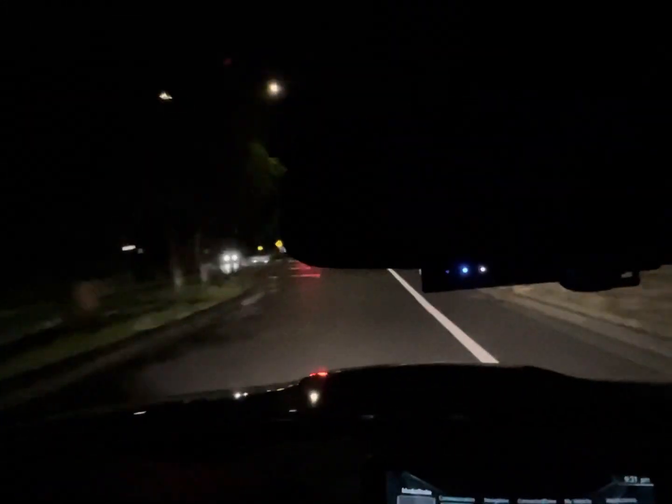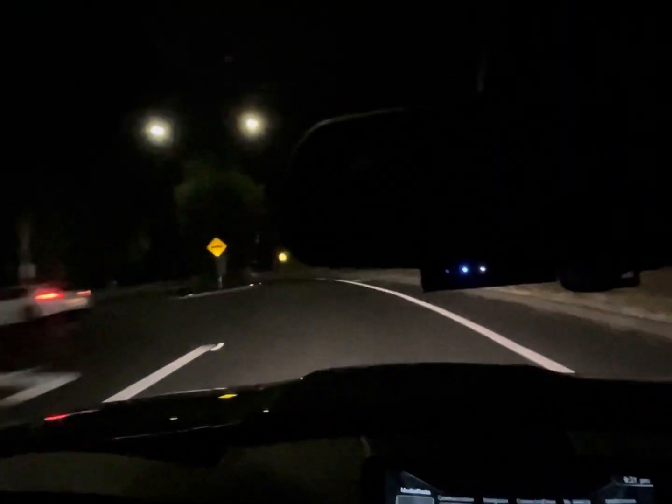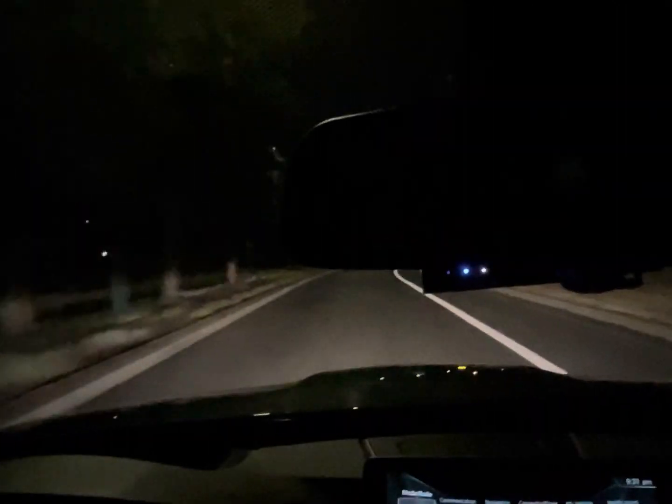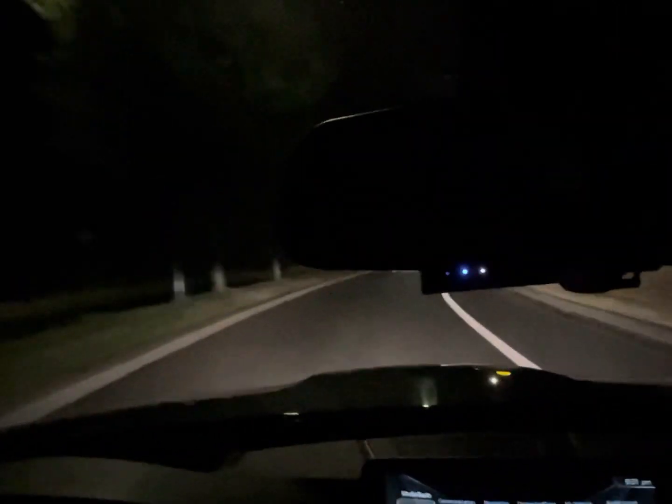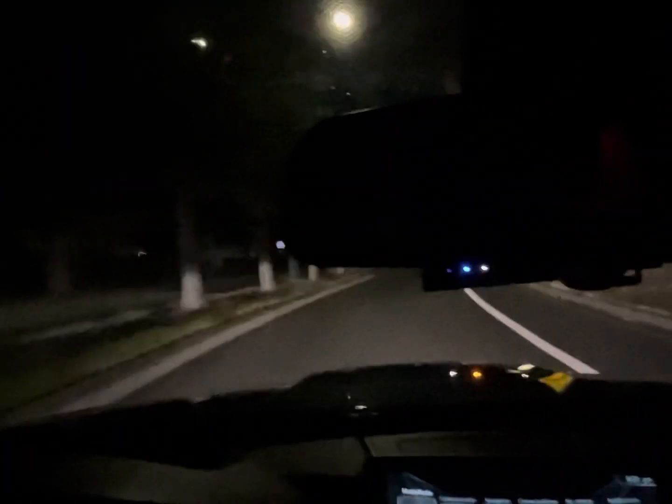Also, it's one of my dream cars. Come on, man. Give me a break. Okay, he turned. Anyway, we are not in the twisties, okay? Sorry if you hear some vibrations.